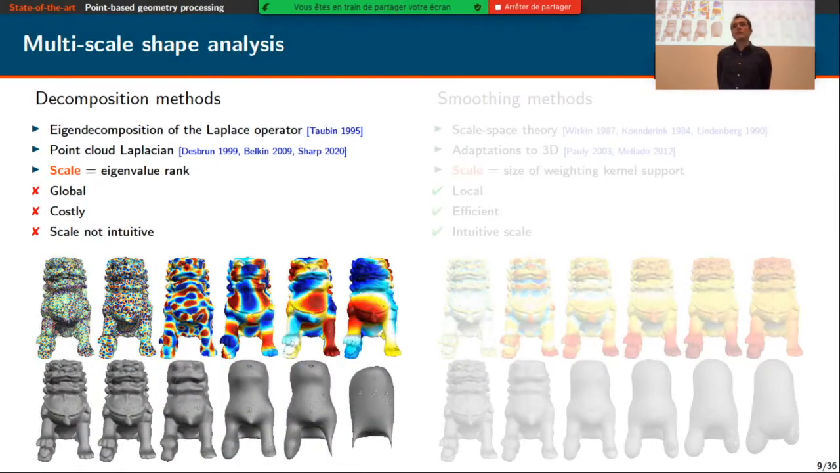Now to analyze 3D shape at multiple scales, there are mainly two different approaches. Decomposition methods separate the input shape into different frequencies. It's usually done by the eigendecomposition of the Laplace operator. So in this case, the scale is defined by the eigenvalue of the decomposition. So it's not a really intuitive definition of scale because it's difficult to link it to some precise geometric meaning. And in addition, the eigendecomposition is usually done globally for the whole point cloud, which starts to be costly for large point clouds.